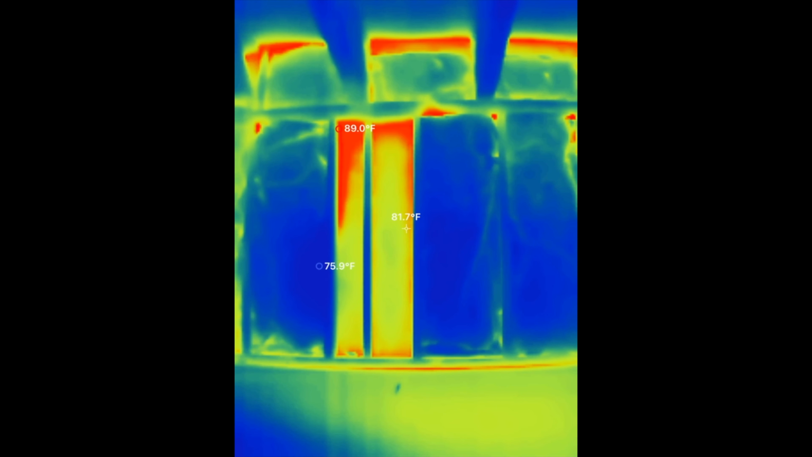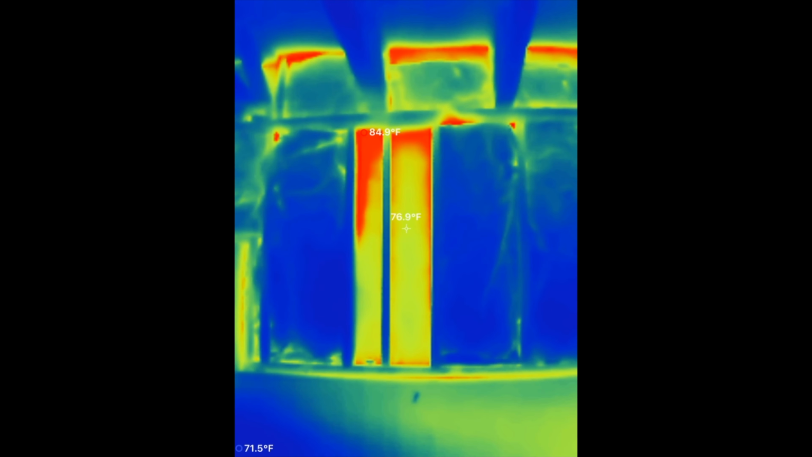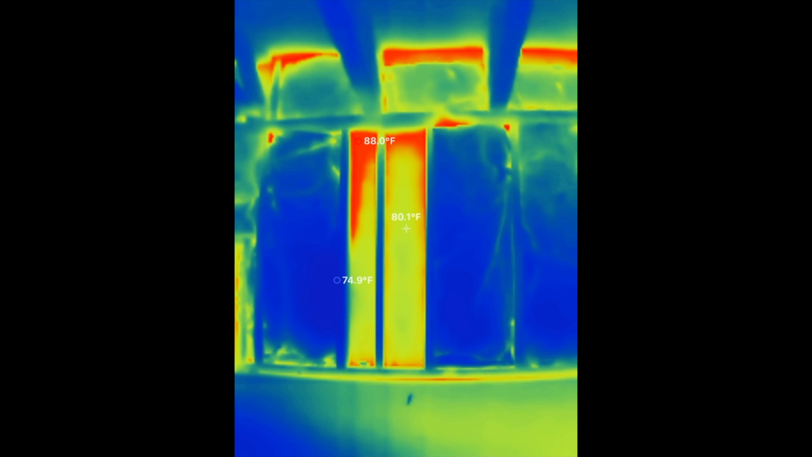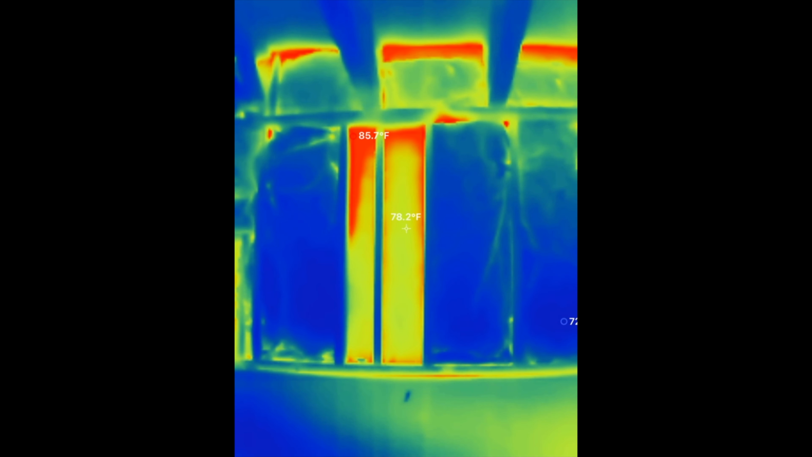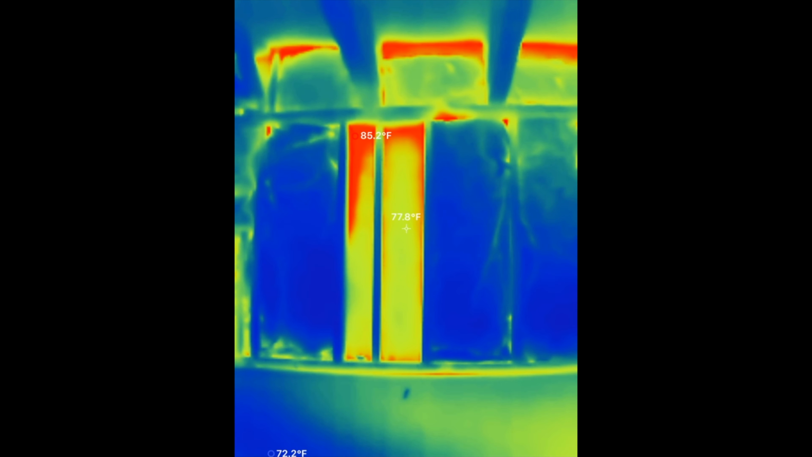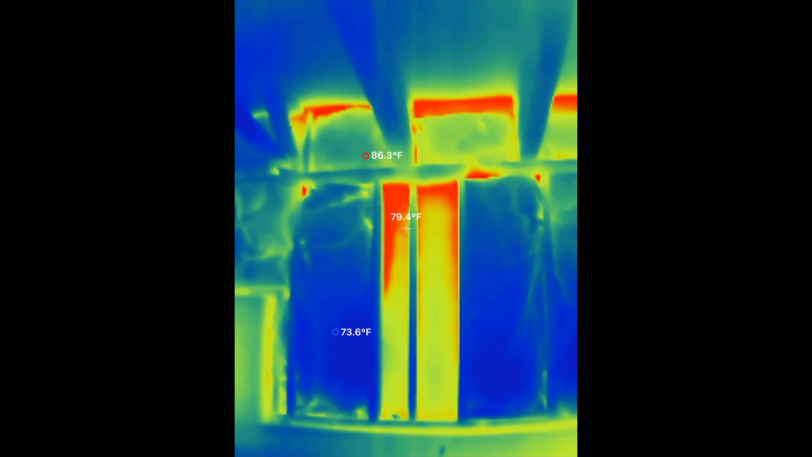We are now looking at the same area using the TOPDON camera attached to my iPhone. It offers the same 3 temperature points like the HFSTOOLS, but it doesn't show it as a summary in the upper left corner. I don't have the hybrid mode enabled on the TOPDON so that you can see the different view options.